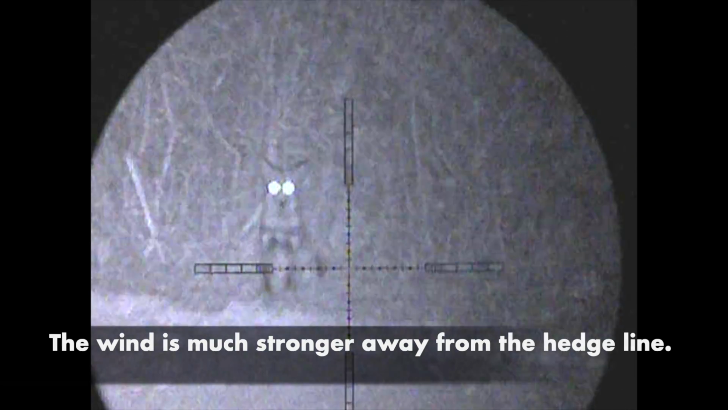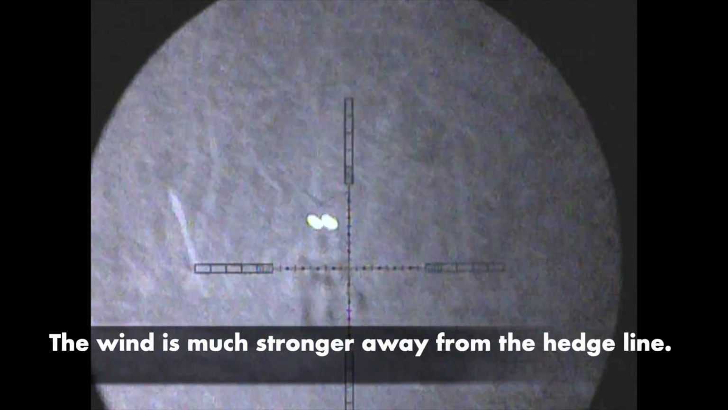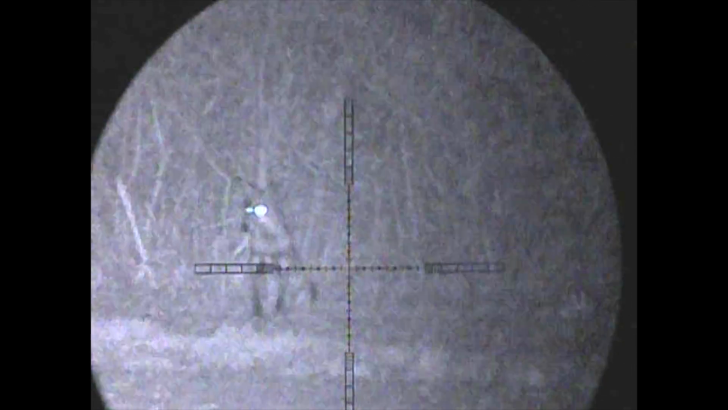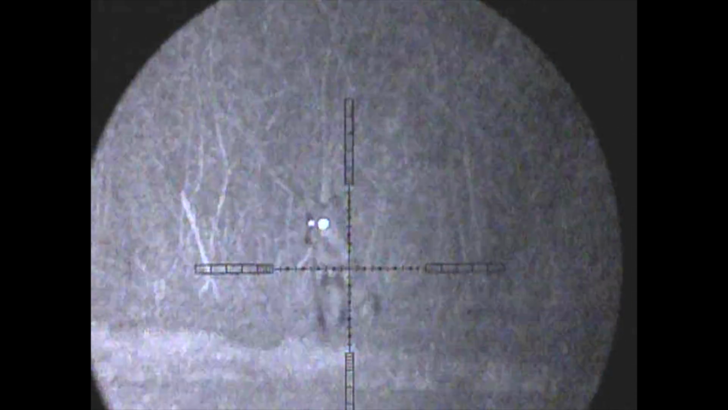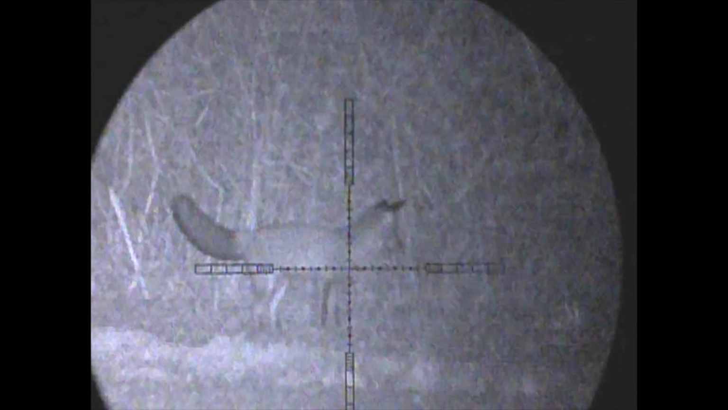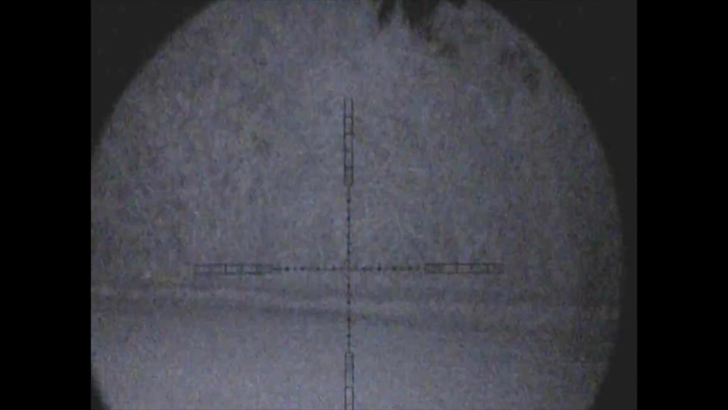A couple of minutes later, I'm within range, but the wind is a lot stronger here than it was closer to the hedge. The guys stayed back near the truck and observed me stalk into this one, painstakingly get close enough. Just as the fox was alerted to my presence, it was about to walk off and I took the shot. I pulled it ever so slightly to the left and actually double lunged it, but we did find the fox, a rather large dog fox, and brought it back.